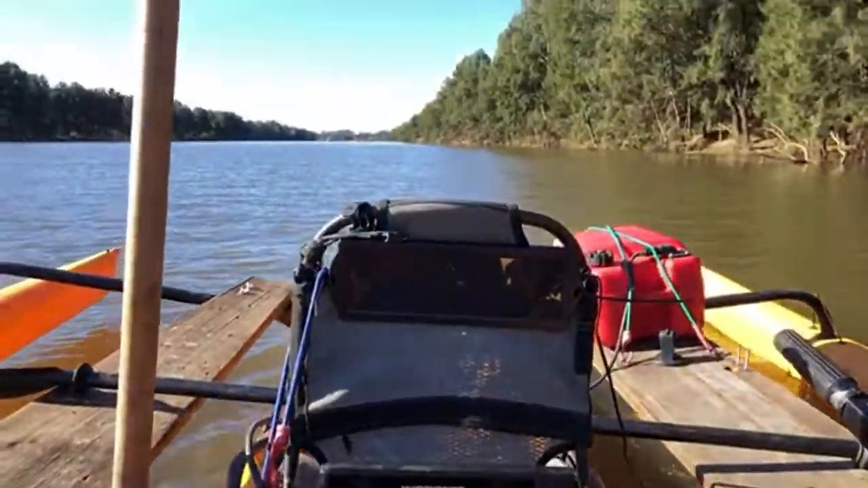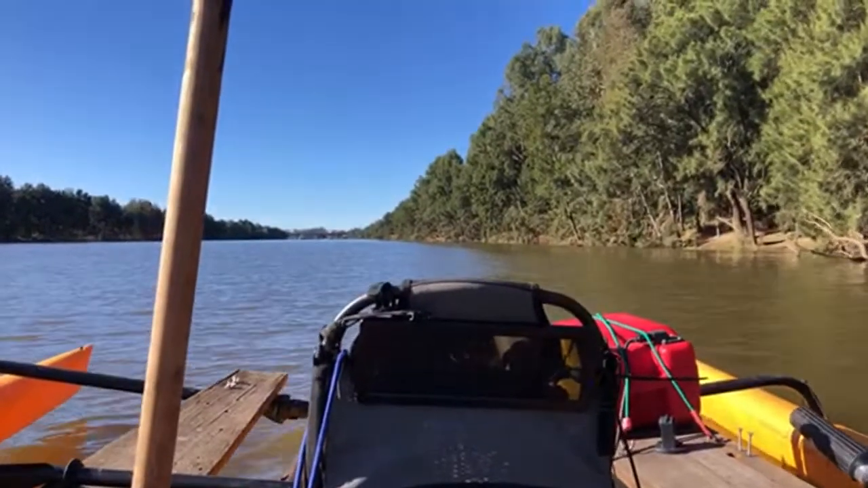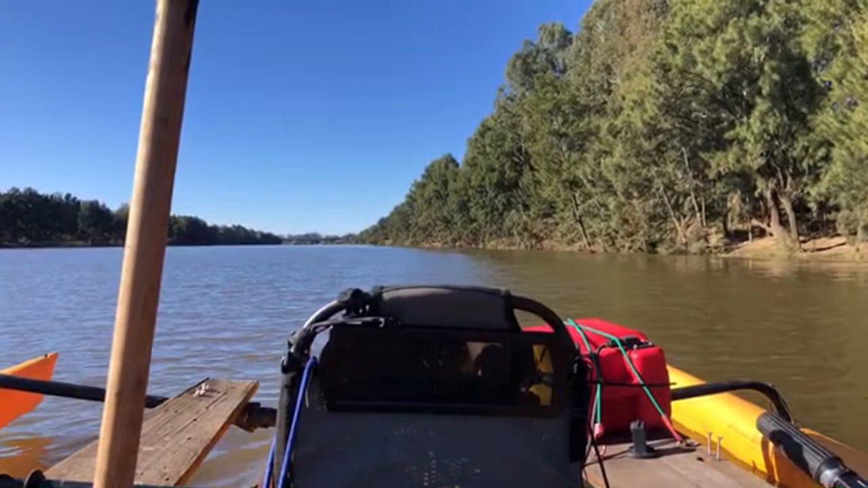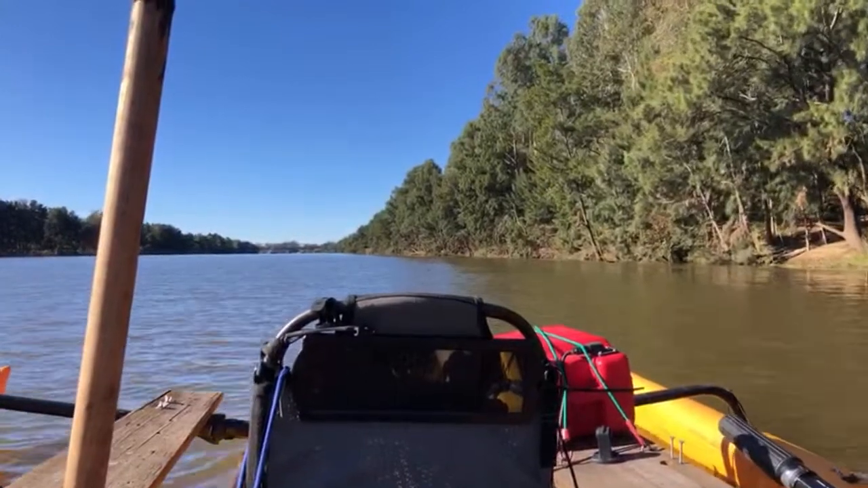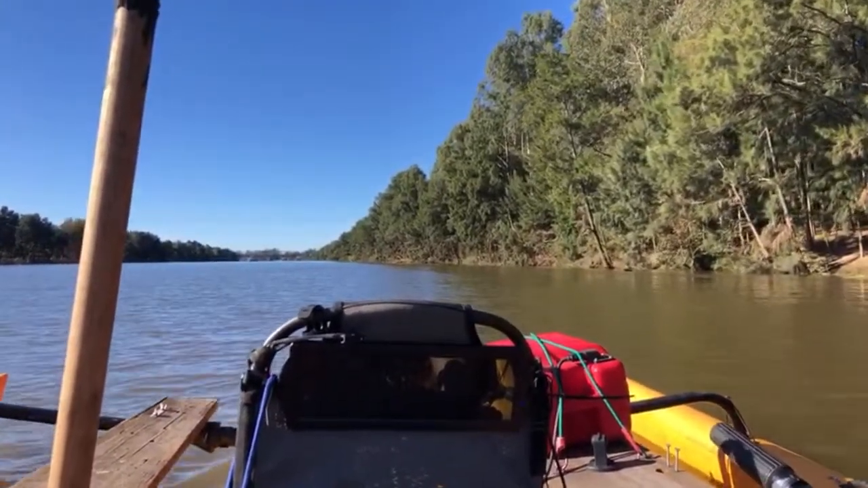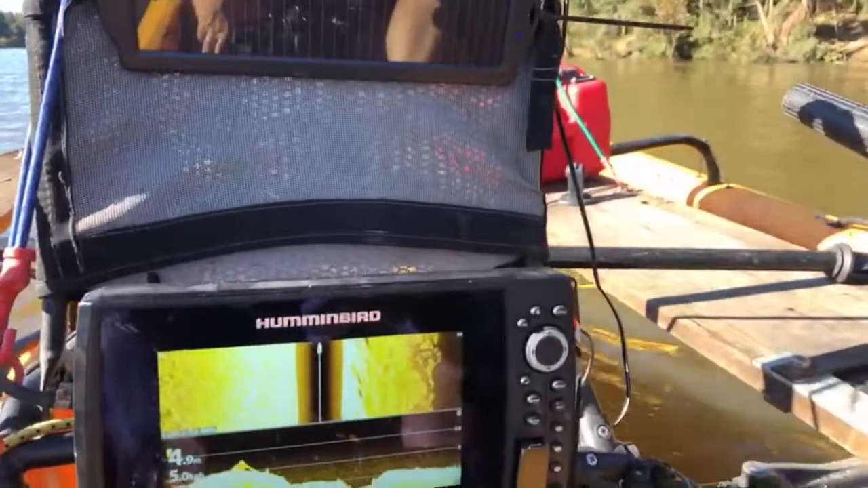I'll show you the bit of the river for a while as we chug along. You can see a tree sticking out of the water up here. So 4.8 metres we are at the moment.